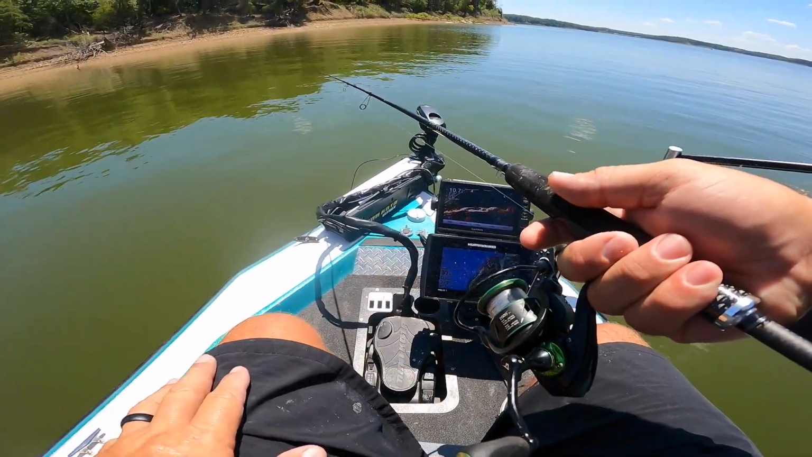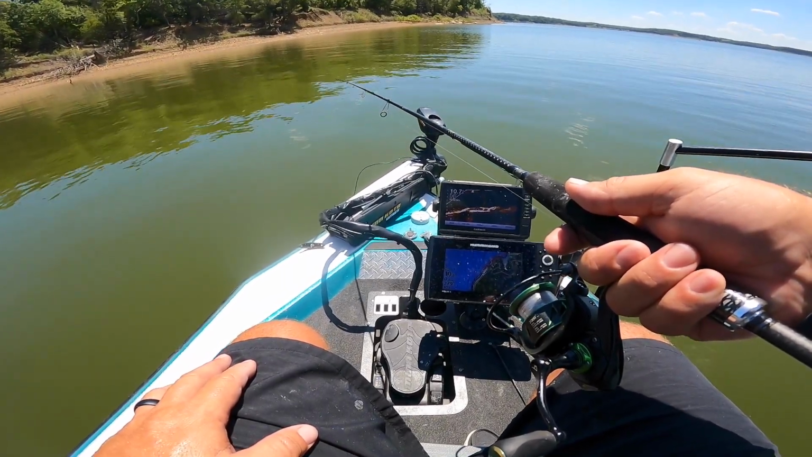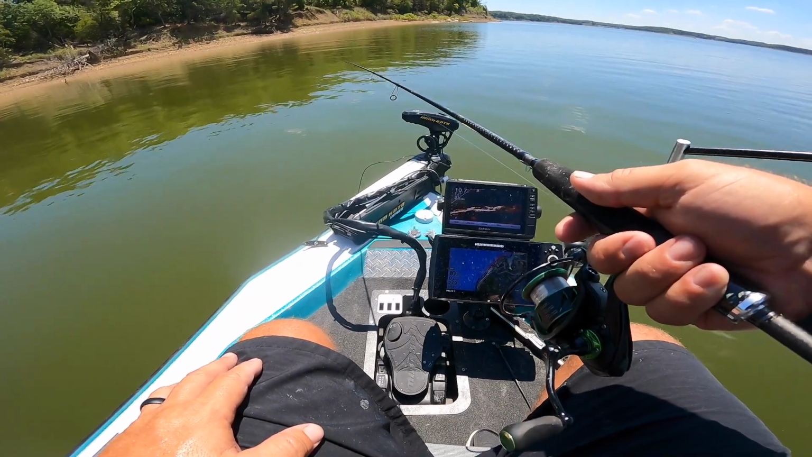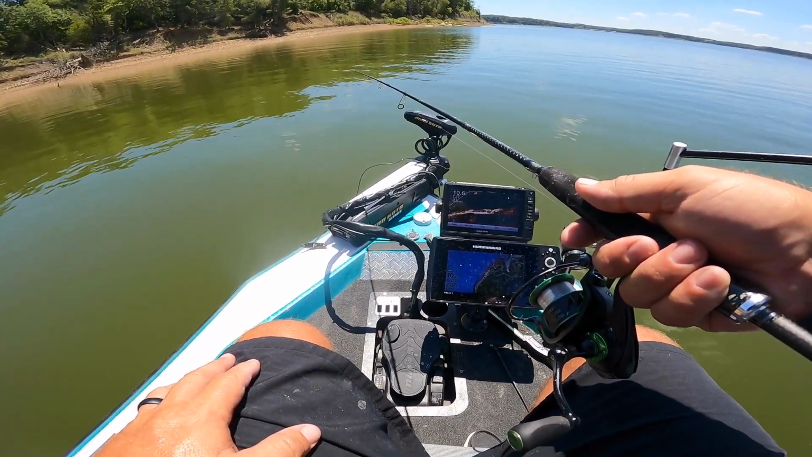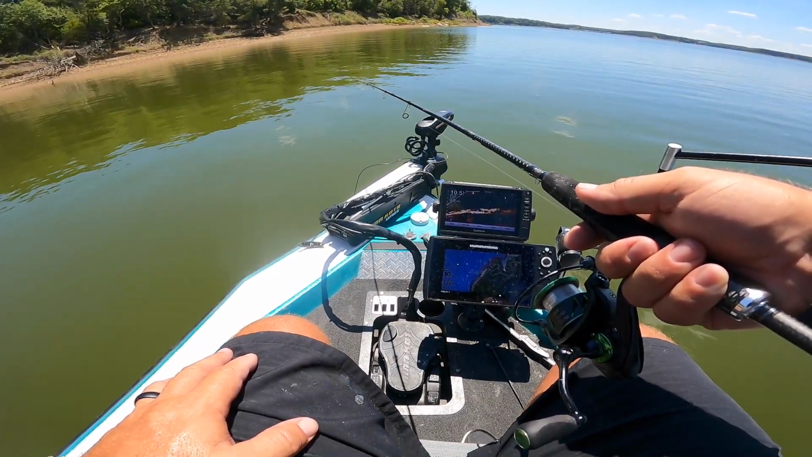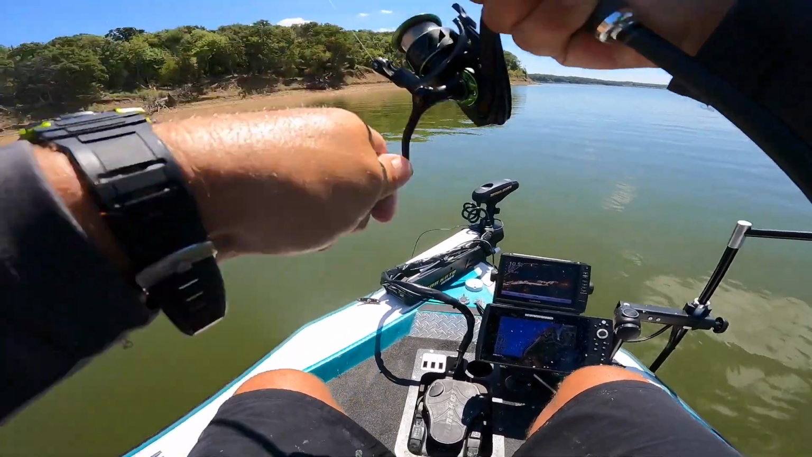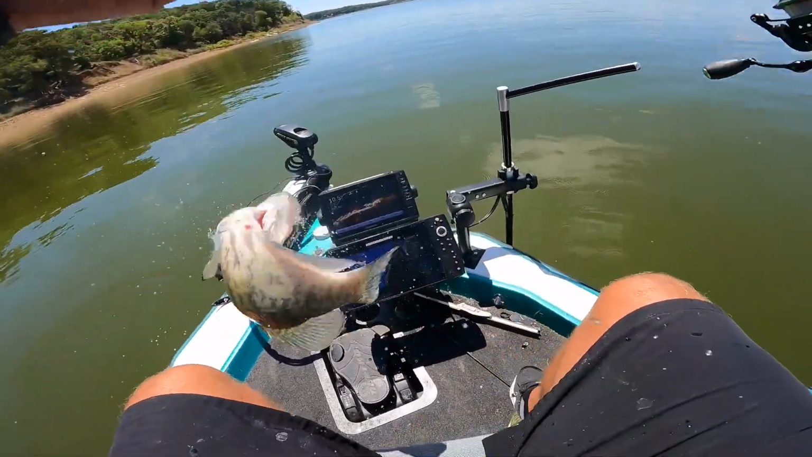Okay, they're under that rock. There's like a rock ledge and they're sitting underneath it. They're not super active or fired up, but they're there. Just let it kind of dangle, twitch every now and then. There he goes. He couldn't stand it. He sat there staring at that forever.